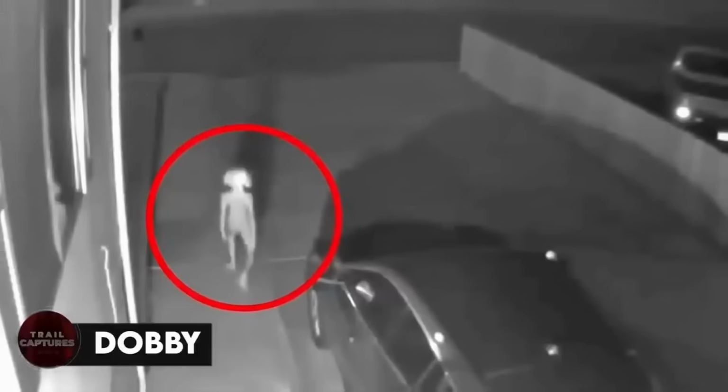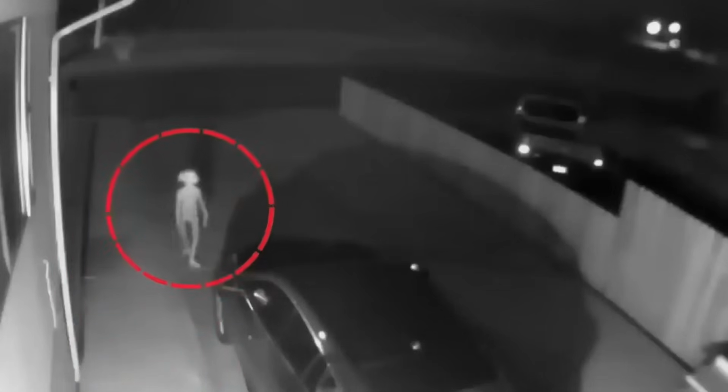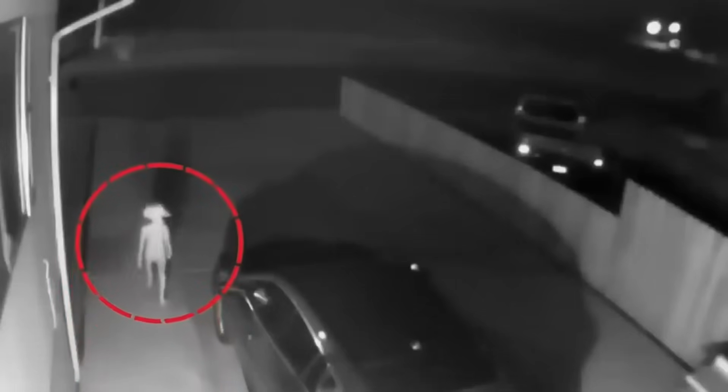Dobby. Can you decide if this spooky video captured by a family's CCTV is weird or not? They initially believed it was their son pulling a Halloween joke, dressed in a costume that had skinny legs and a head similar to Dobby from Harry Potter. However, they found out it wasn't him by comparing it to their son's appearance and even making him reenact the scene with underwear on his head. So if it wasn't their son, then what could it be? Was it just a figment of their imagination or something more ominous lurking in the darkness?